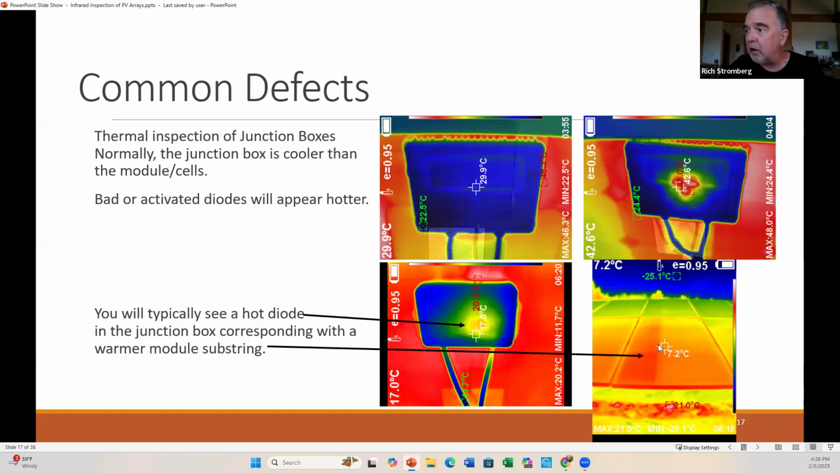So back to the bypass diode failures. On this module, you can see the left side here is a bit warmer. If we walk around to the back side of this module and look on the junction box, there's like a left, middle, and right. And so the right bypass diode is showing up hot in the junction box, corresponding with this same substring that you can see that's warmer as well.